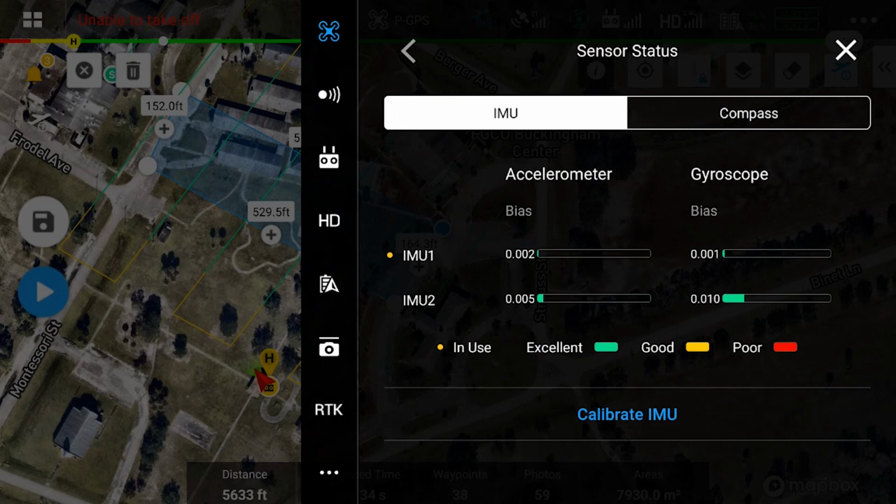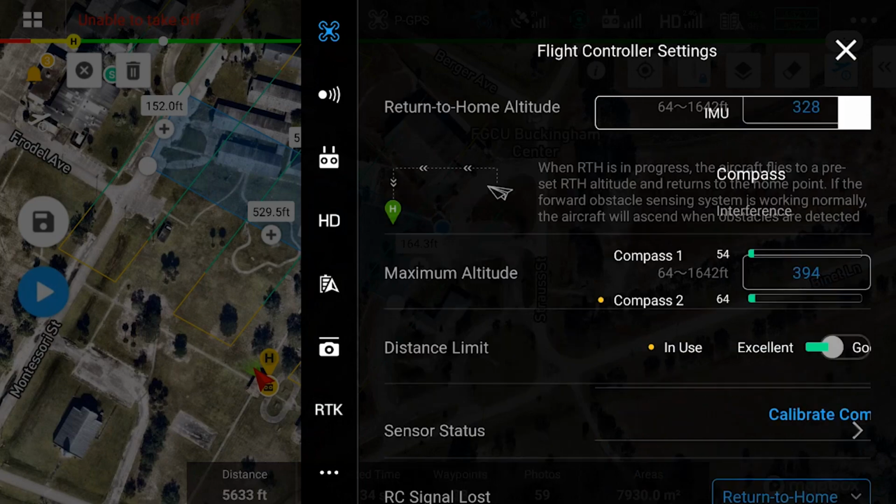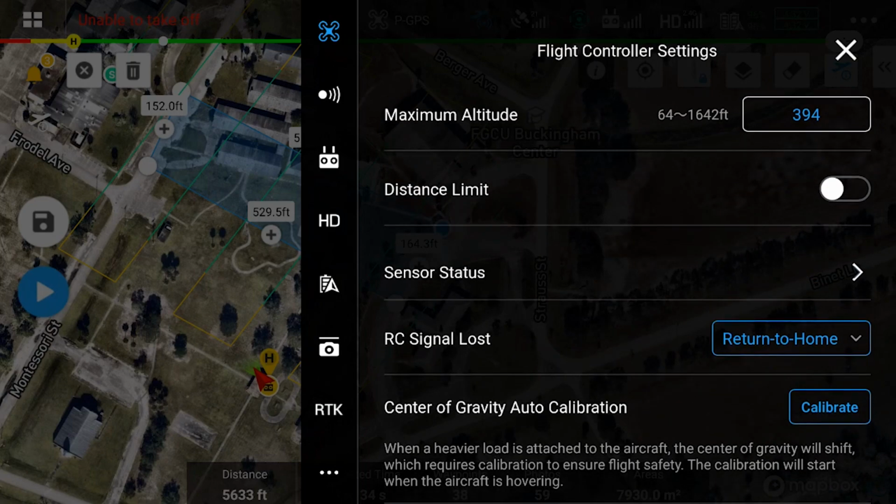I'm going to check our sensor state. Now you see here that the IMU, one of the IMUs is a little bit off, but for the most part we're pretty good. I'll probably go ahead and do an IMU calibration before we take our flight. And there is the compass as well, just so I can make sure everything is perfect. And then RC signal lost. I always set this to return to home. That's up to you, but I always have mine set to return to home.